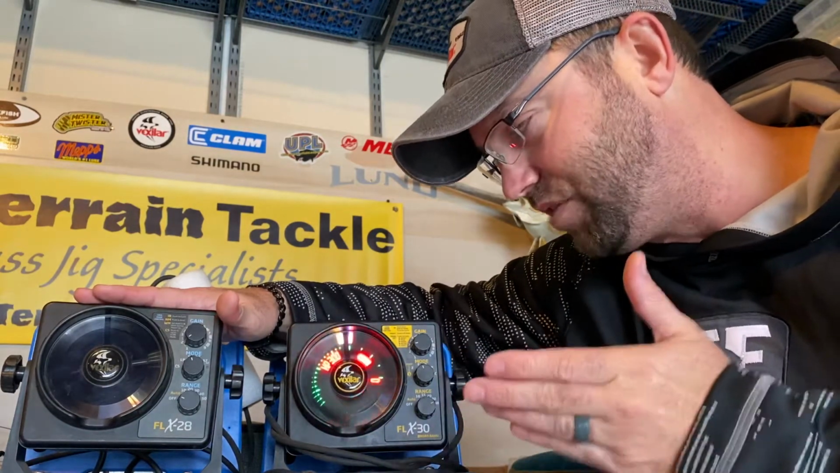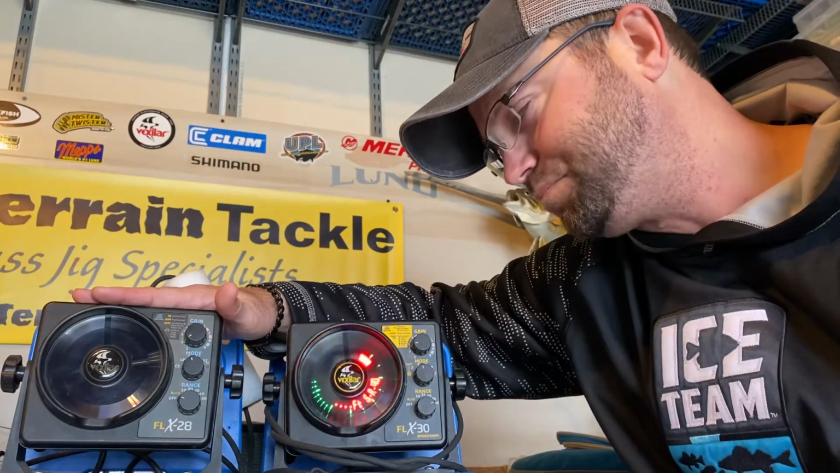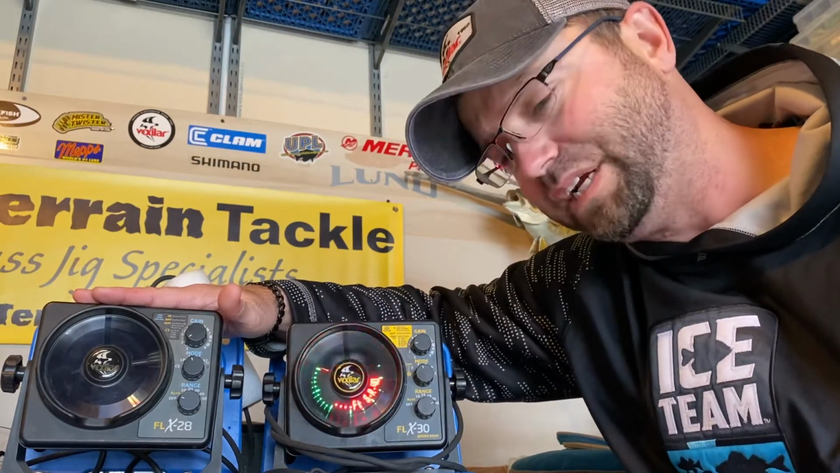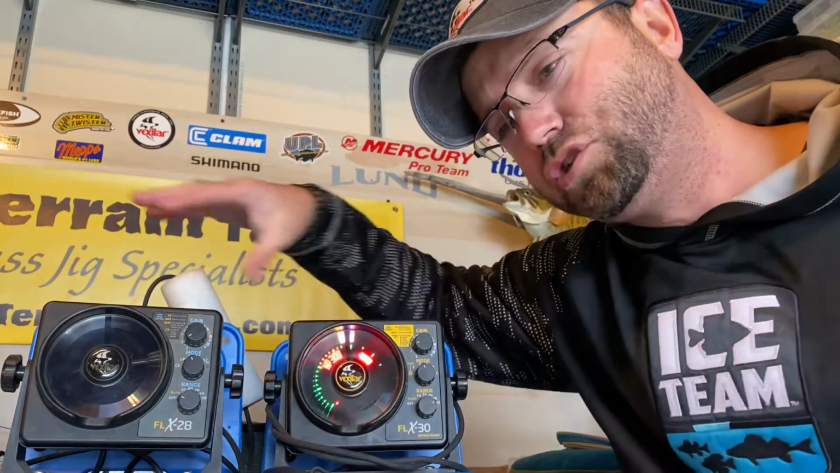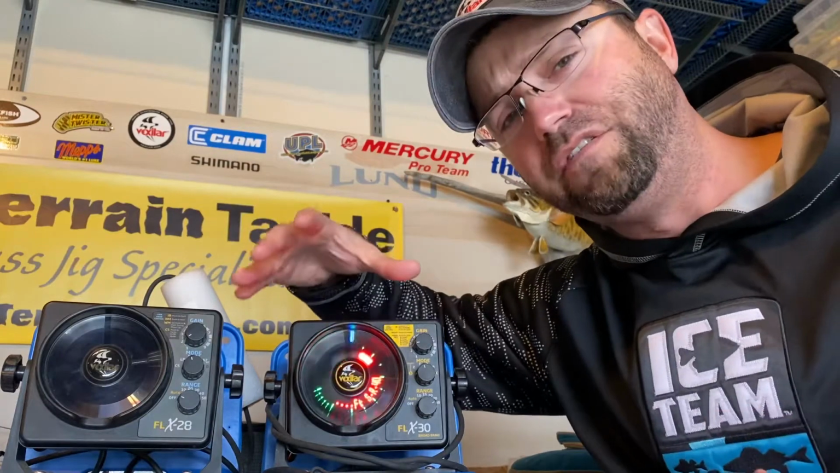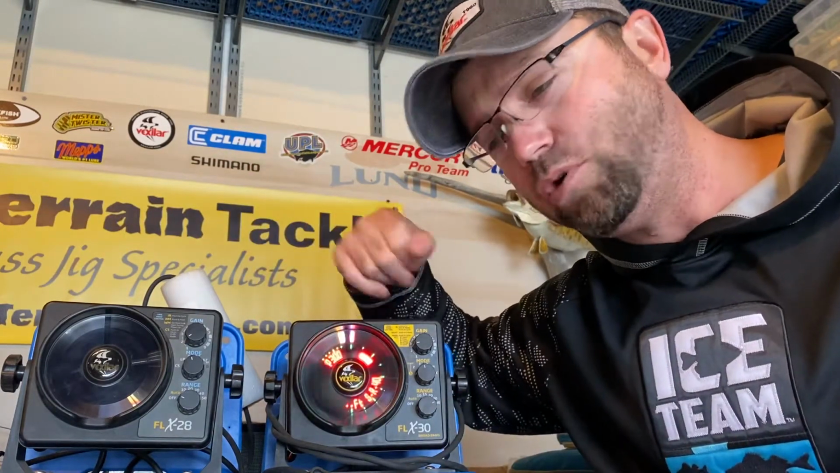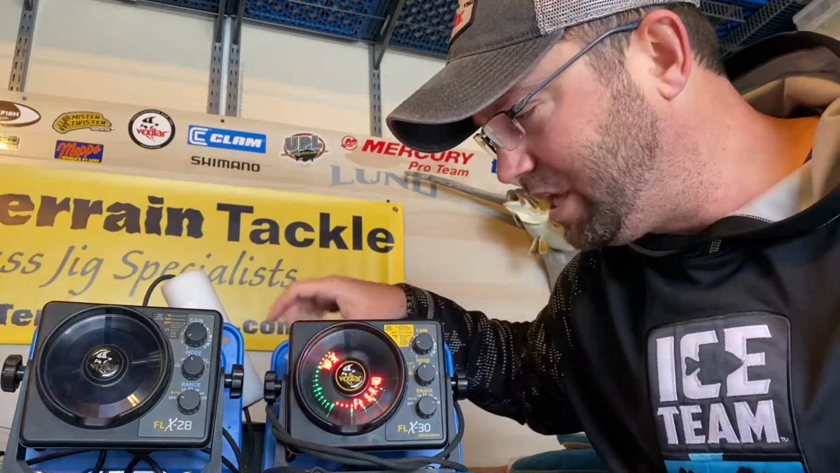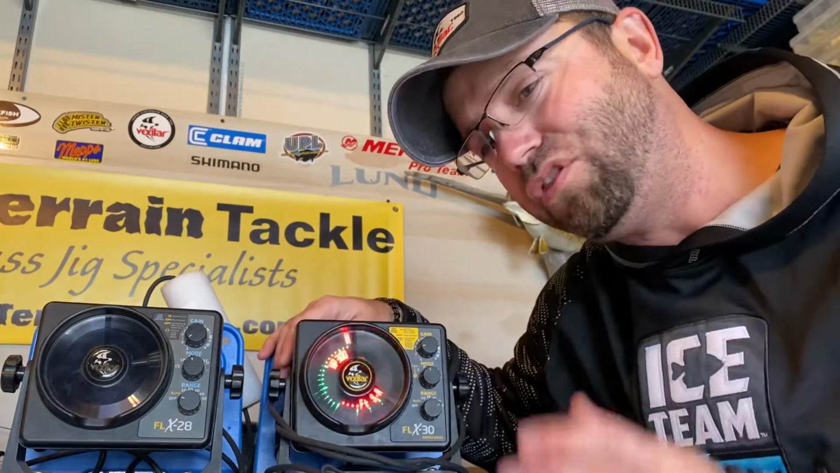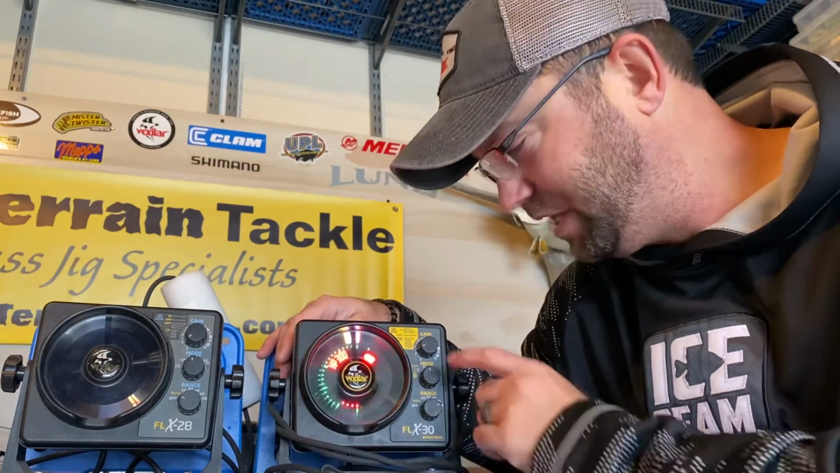I think that's a very big added benefit to an ice angler, because now I can be more precise on what I'm seeing. I can kick out weeds. I can kick out surrounding interference. I can kick out some of the bait fish. I can kick out some of the actual interference I might be getting from my buddy next to me, or someone else fishing, or whatever it might be in the water. You can literally knock out almost everything you don't want to see with this FLX-30 by adjusting that frequency.